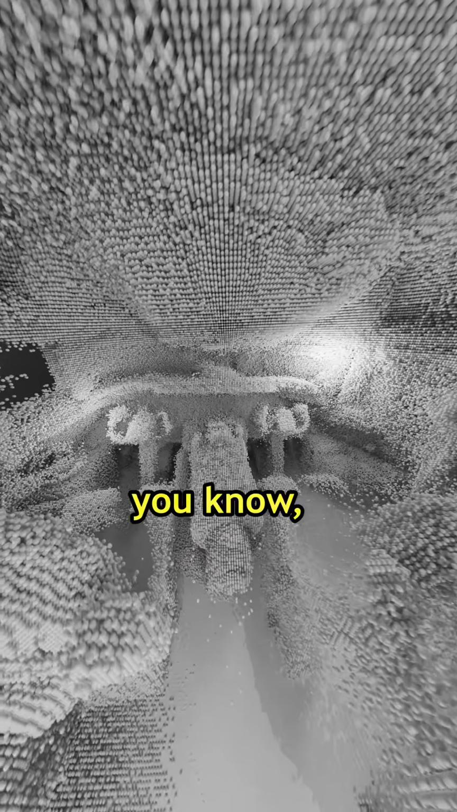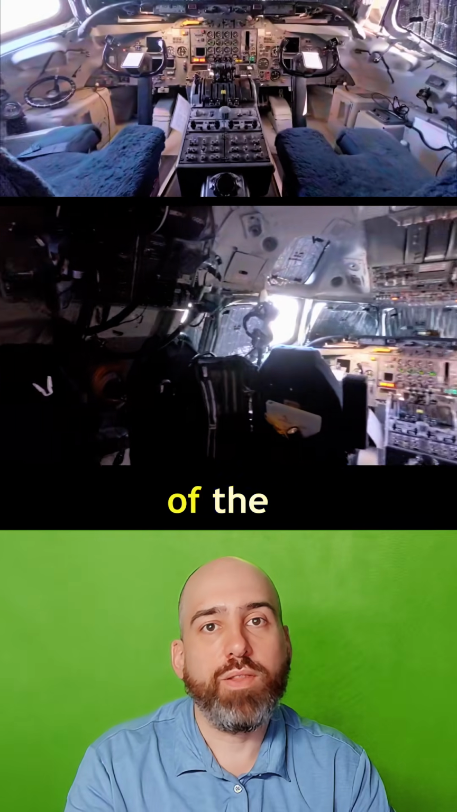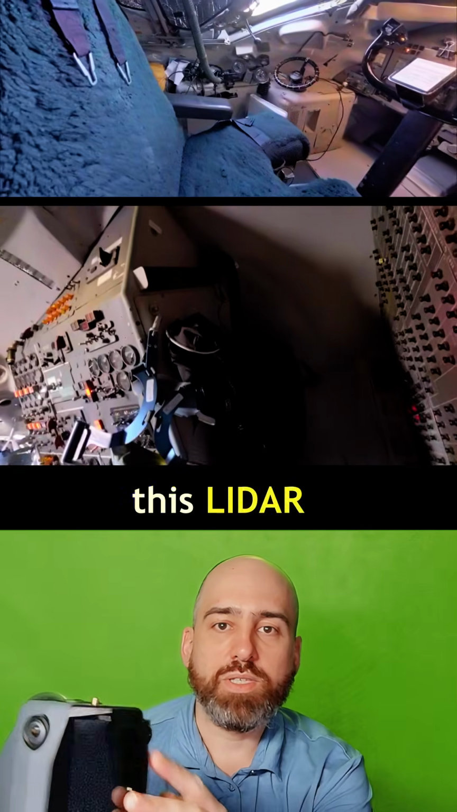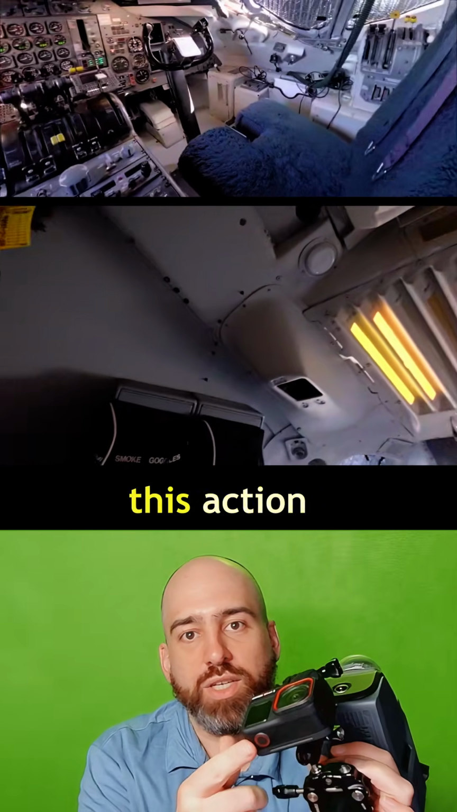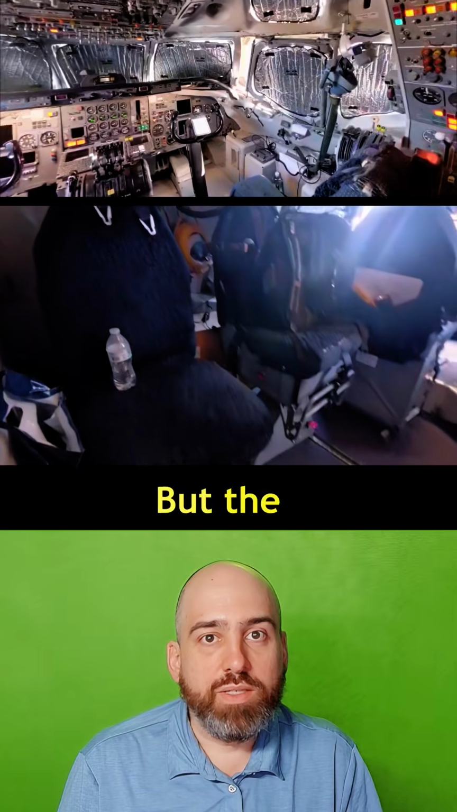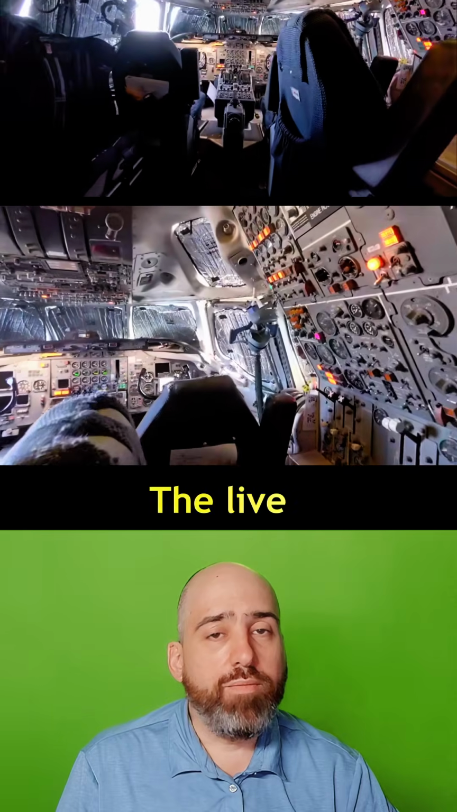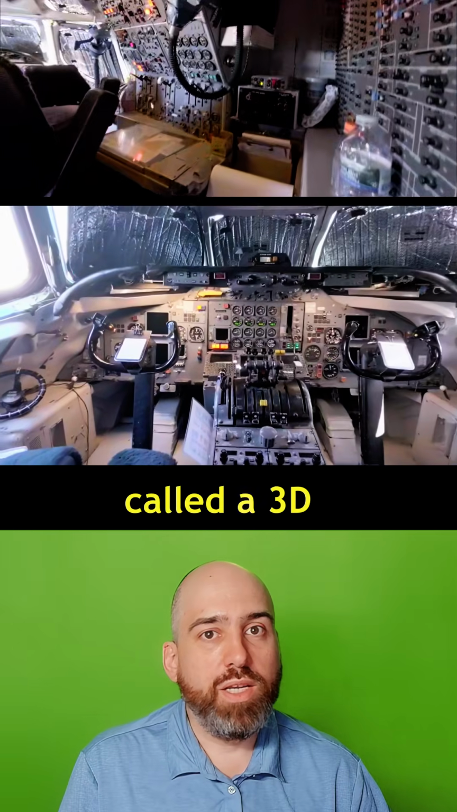Interestingly, LiDAR cameras don't actually need light since they're shooting out a laser beam, and a laser beam is its own light. But I did have this little action camera mounted to the front of the LiDAR scanner, much like this here. I did that because even though this LiDAR scanner has its own cameras built into it, they're not as good as this action camera. So the light helped out a ton for the live video I used to capture the aircraft, but the live video wasn't actually for video use per se. The live video I was capturing was to create another type of 3D model called a 3D Gaussian splat.